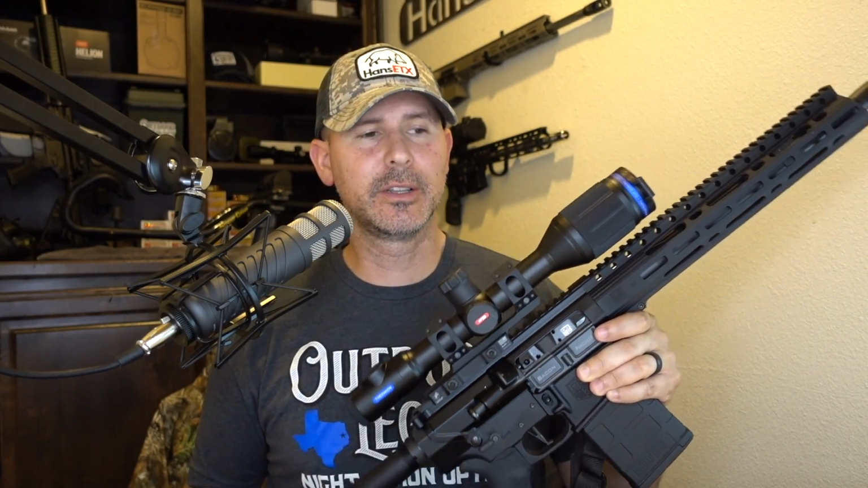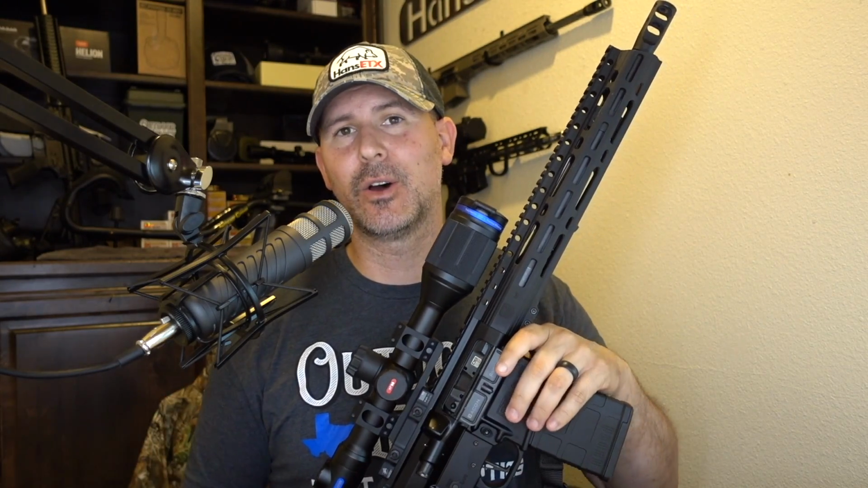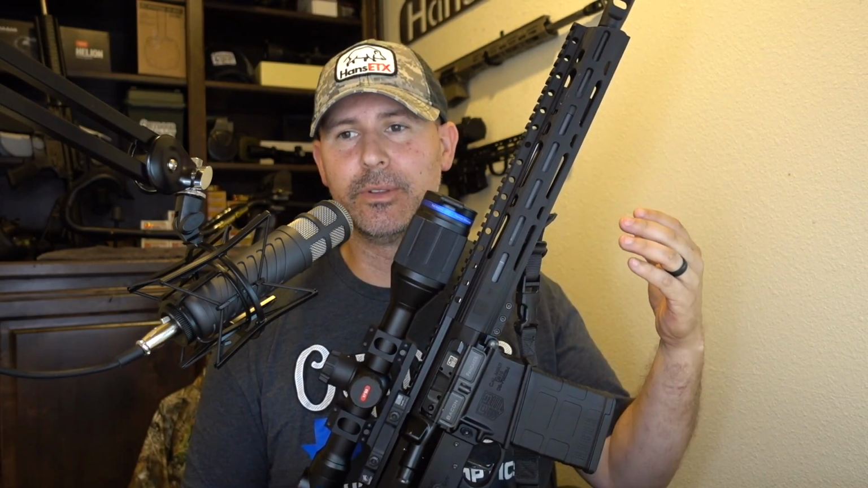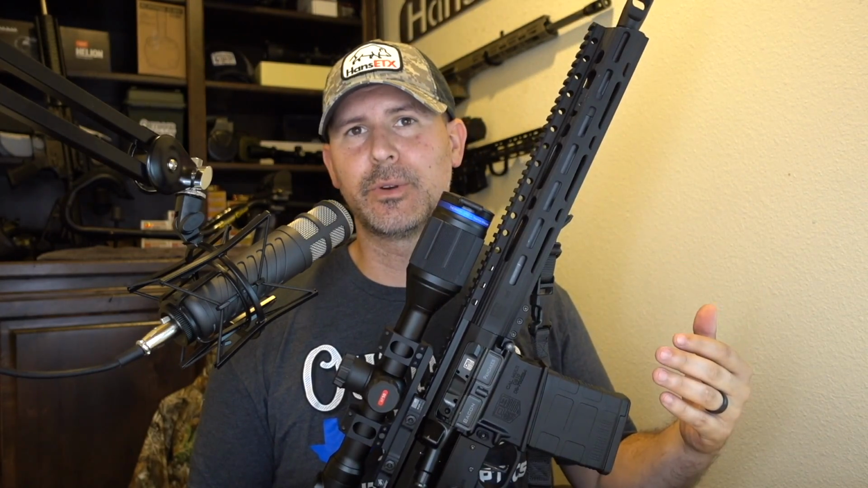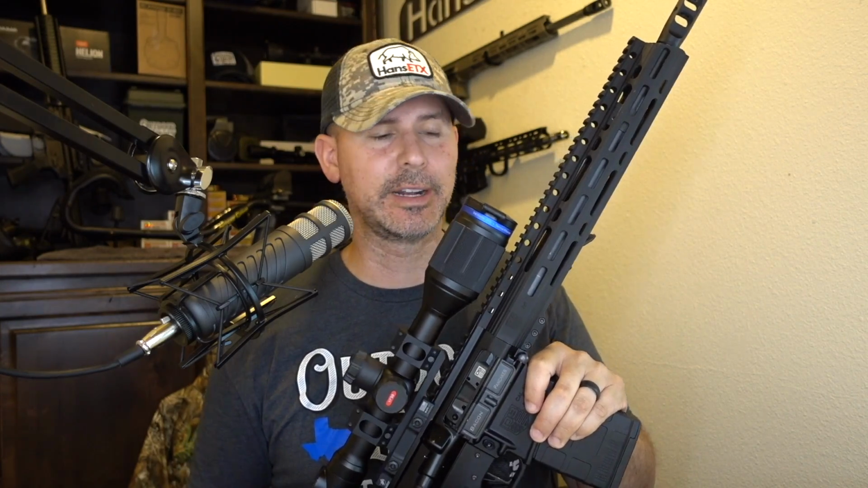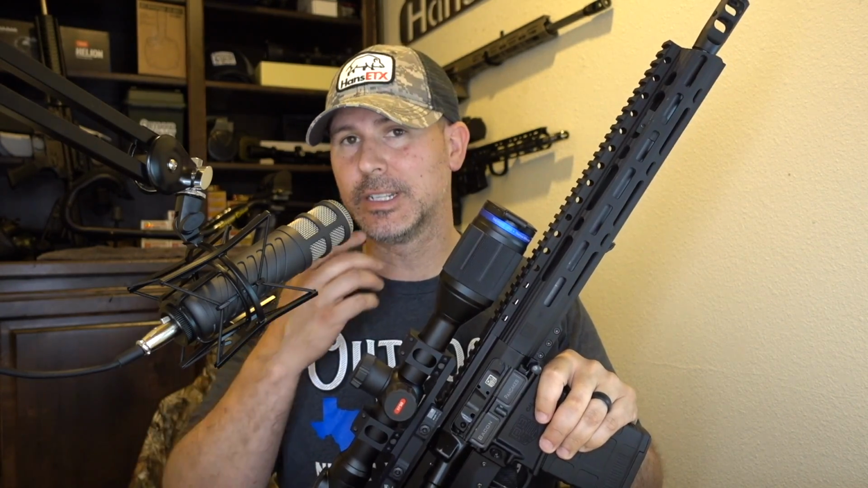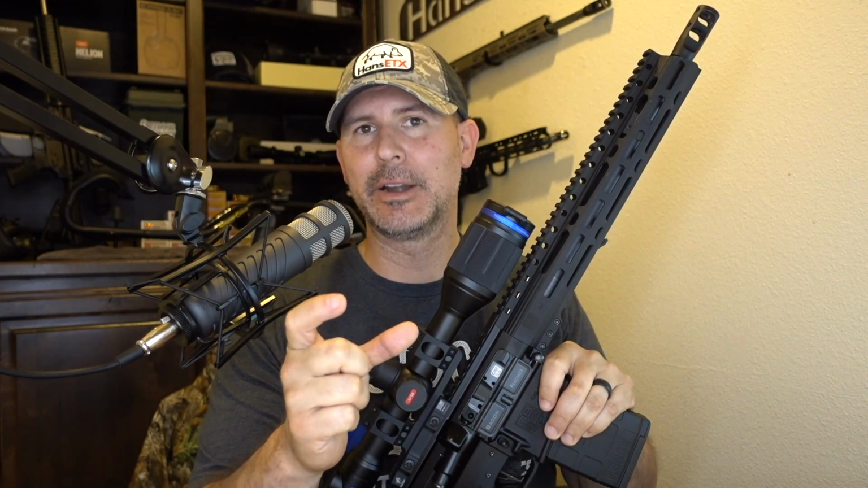Really, the resolution, 640 resolution, 50 hertz refresh rate, that is all the same as the Trail. So the Trail resolution, micron and refresh rate is exactly the same as the Thermion XP50. No difference there. Another big difference is the battery setup. So the Trail units have the one big battery pack.